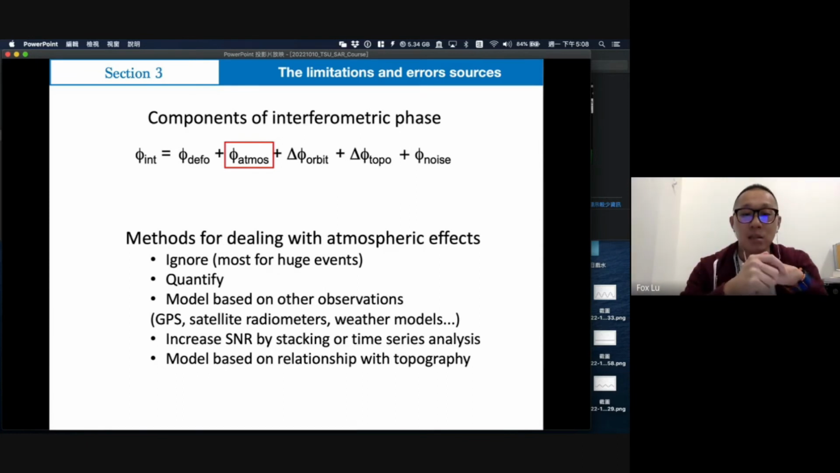The second is to quantify. Quantify means using real observation data to calculate the real effect on the radar signal processing. The third is to model based on other observations, like GPS or other satellite data, to reflect the effect.